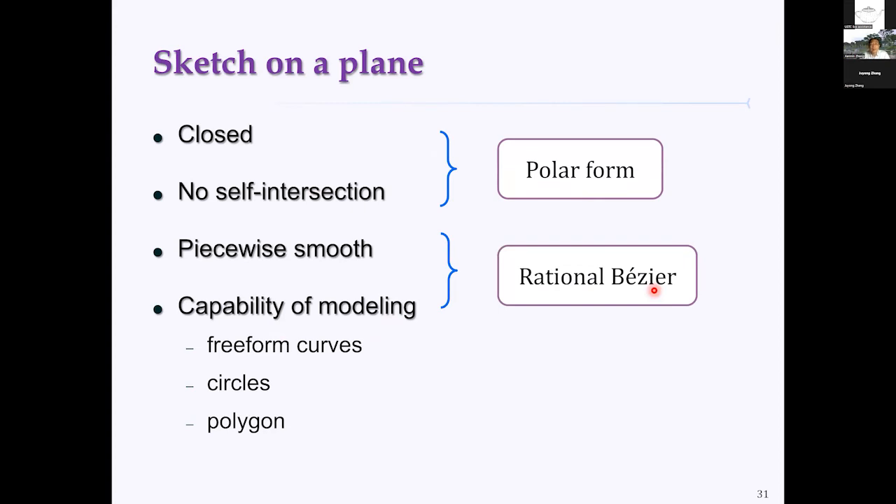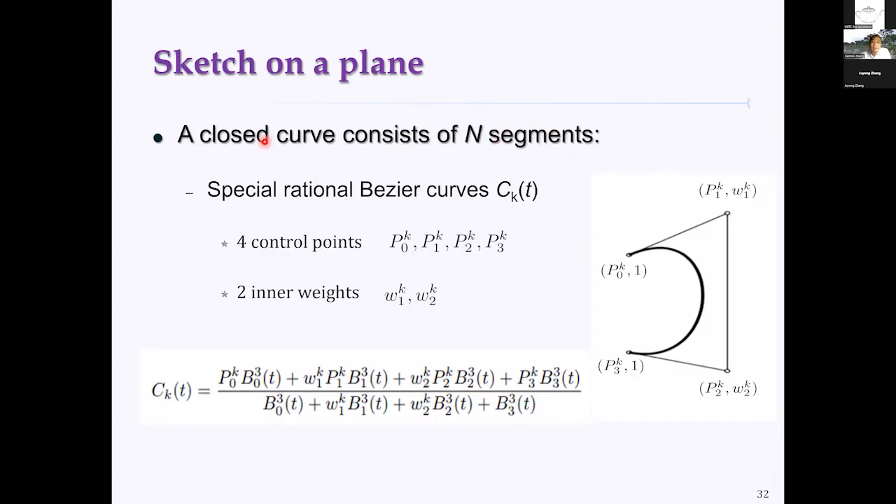In particular, a closed curve is formed by several segments, for example N segments, and each segment is a special rational Bezier curve. We use a cubic Bezier curve defined by 4 control points and 4 weights, but we fix the first and last weights to be 1. So eventually we have only 2 inner weights. This is a special rational Bezier curve. In that case, we reduce the number of parameters, because if you have too many parameters, it's difficult to learn.